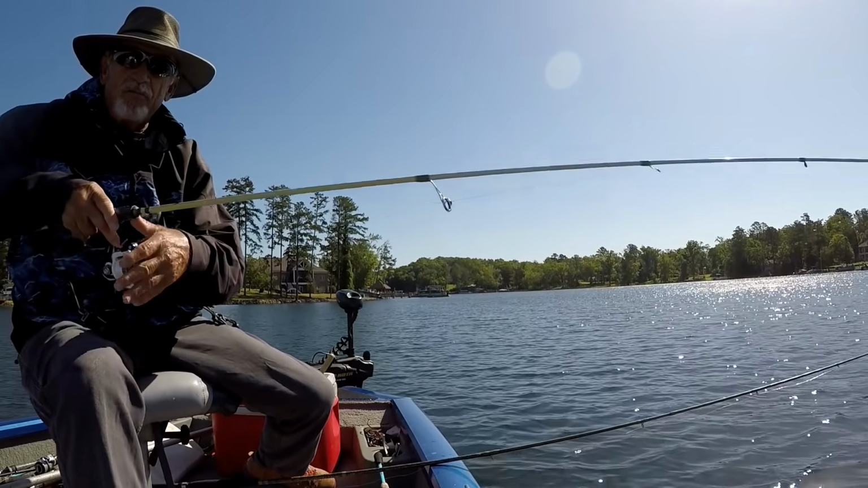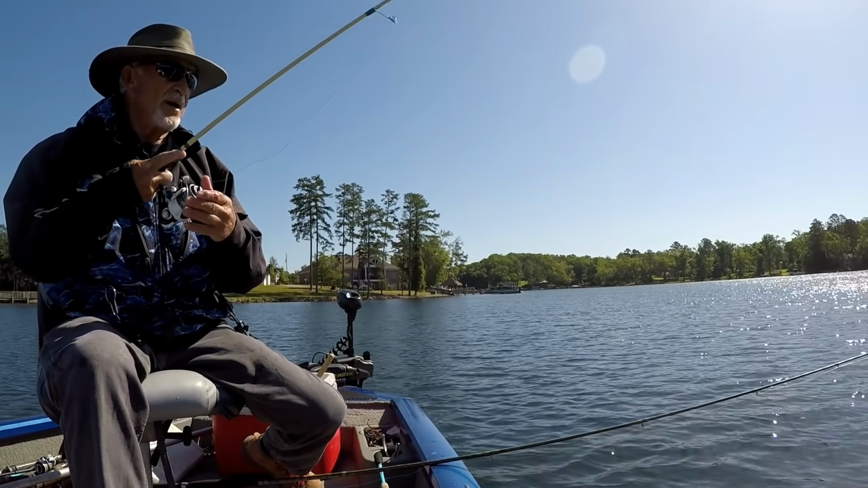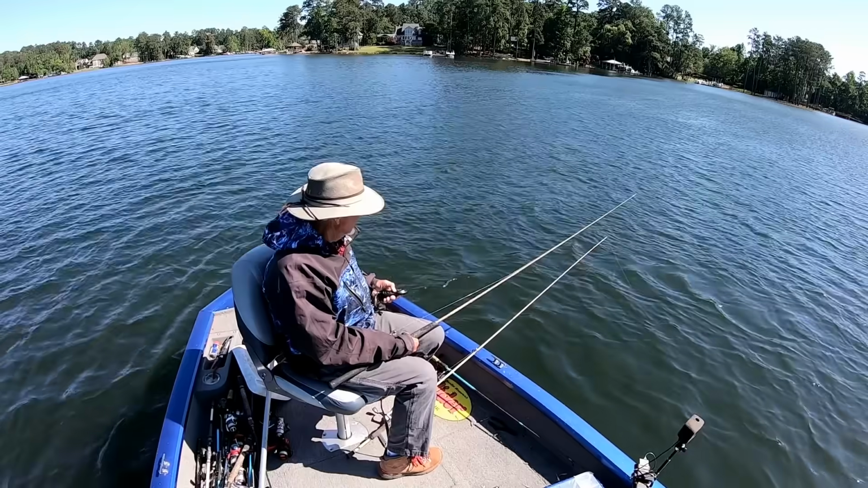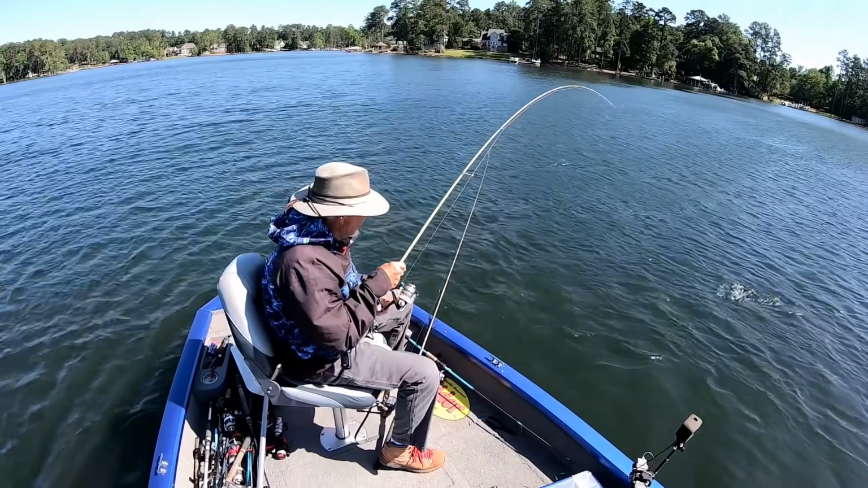Drop it to the bottom with a big girl line. Hey, it might be coming down a little bit. Who knows? We might be able to go on the other side of the lake. I don't know. Can't tell. There you go. Look at that. Caught one on it, showing the world.